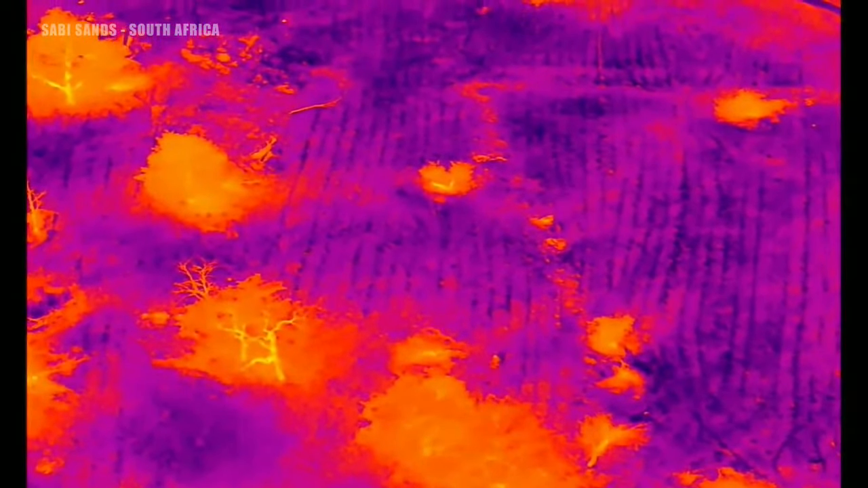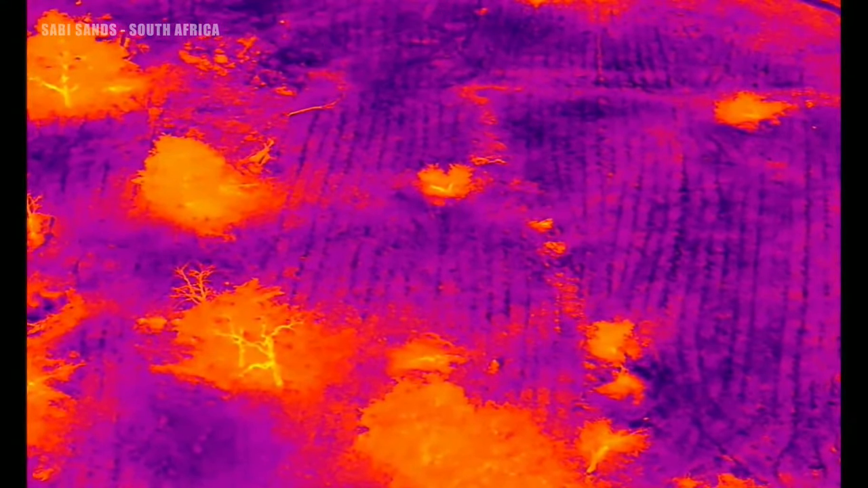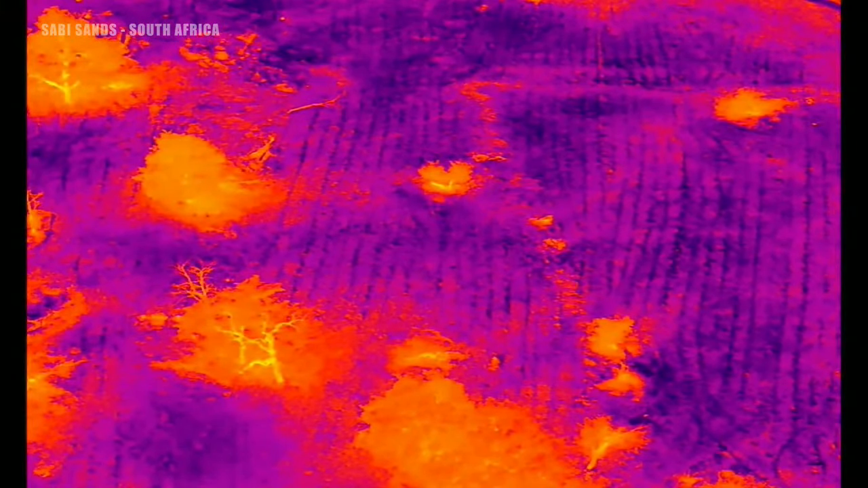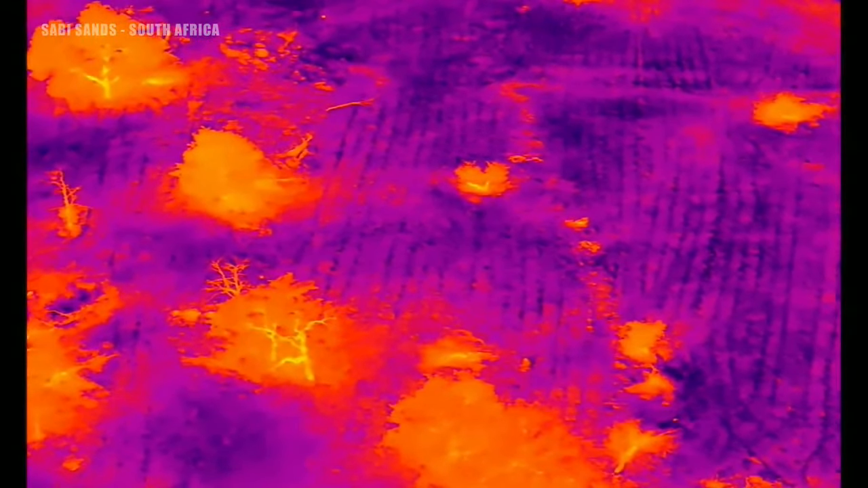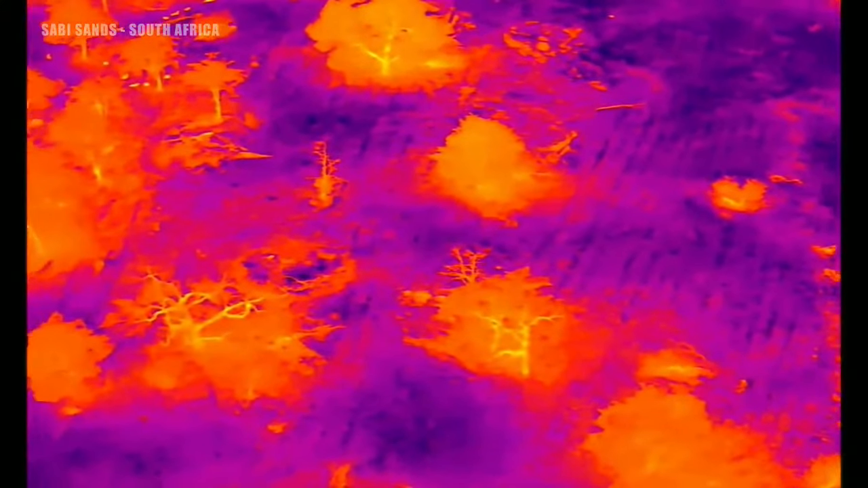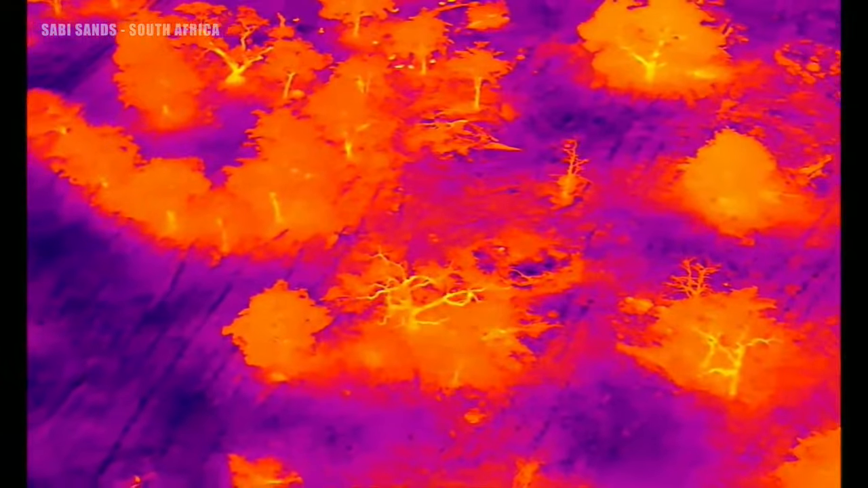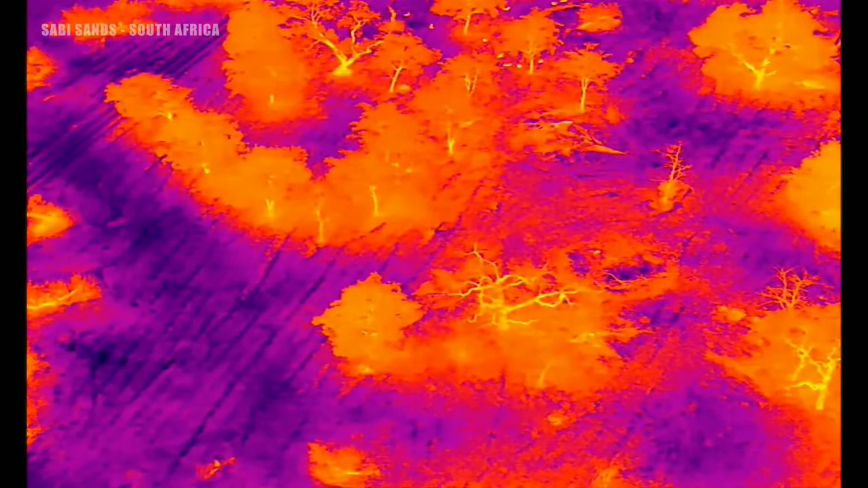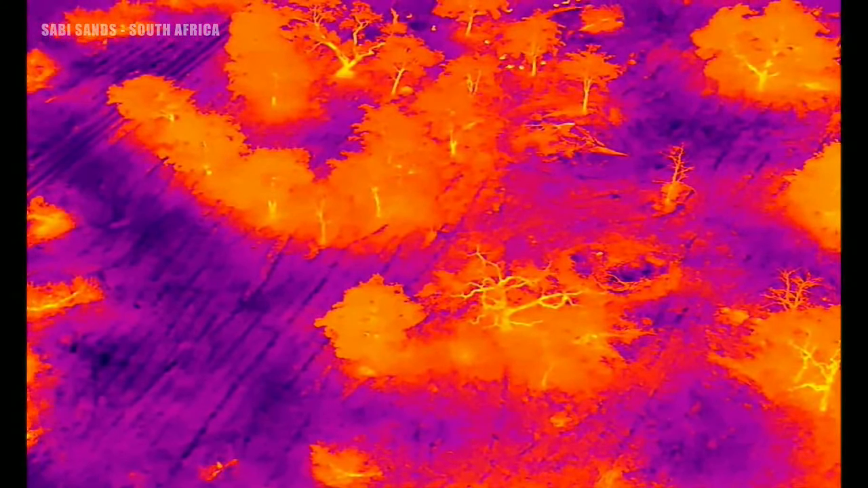Let's get a little higher, and I actually want to look off into this portion here, so you want to turn her a little bit to her left. Oops, that was my radio, everyone. I see impala there. Let's just stop here. Can definitely see there's impala on the top there.